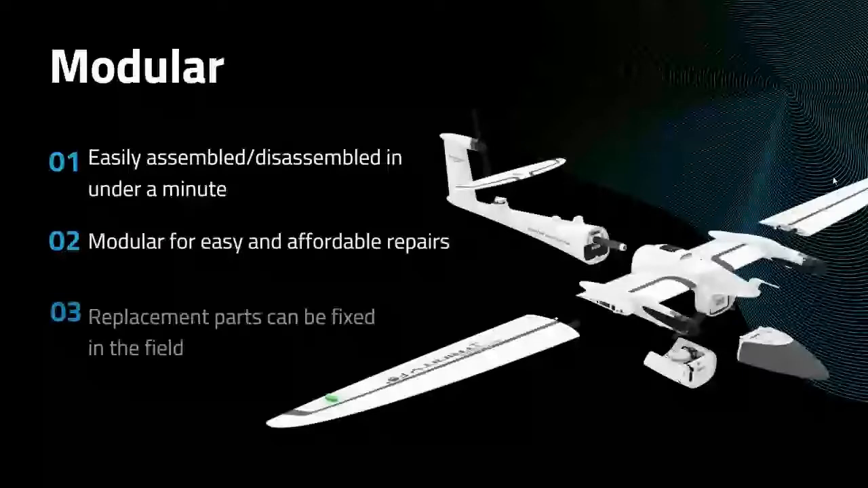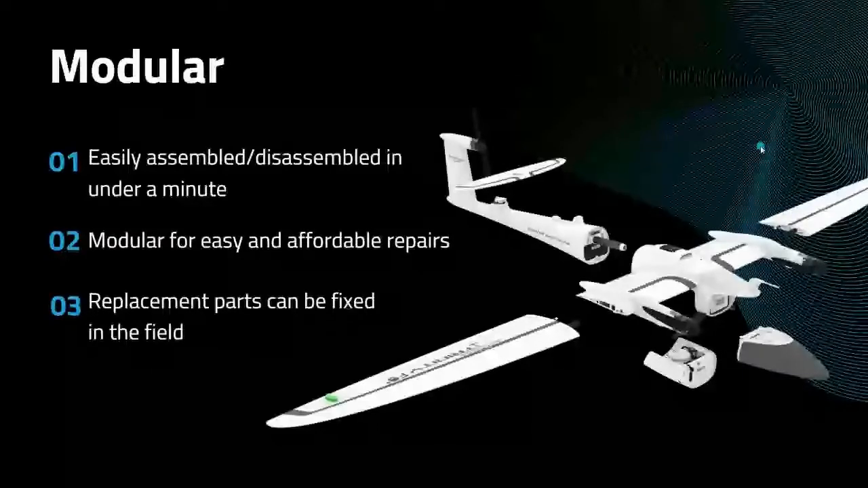So what's a big advantage to the Trinity? Well, it's modular. It's easily assembled and disassembled in under a minute. The wings, tail, elevator, payload, battery, everything just simply clicks in and then clicks out. So it's really easy to put together, but it also gives us really affordable repairs if anything happens with the wings, someone steps on it, you clip a branch, anything like that. Also with the Trinity, replacement parts can easily be fixed in the field. It doesn't really matter if it's a propeller, a motor, even servos. We can do this all in the field or at the customer's office, or Measure techs can do that all for you guys. So it's really easy to get the Trinity up and running and sustain a really long lifetime.